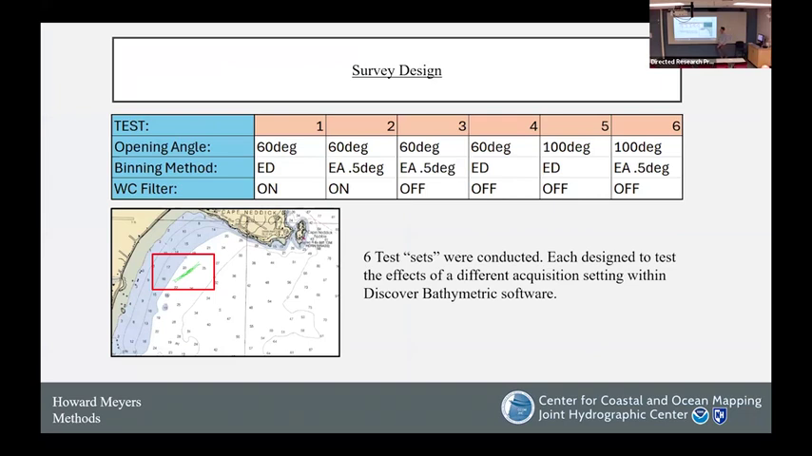So in designing our tests, we want to test all of these variables. So we created 6 tests. The first 2, we have our water column filter on, and we test the equal distance and equal angle binning methods. And then 3 and 4, we turn that water column filter off to see how it reacts, again with the same equiangle and equidistant bins.